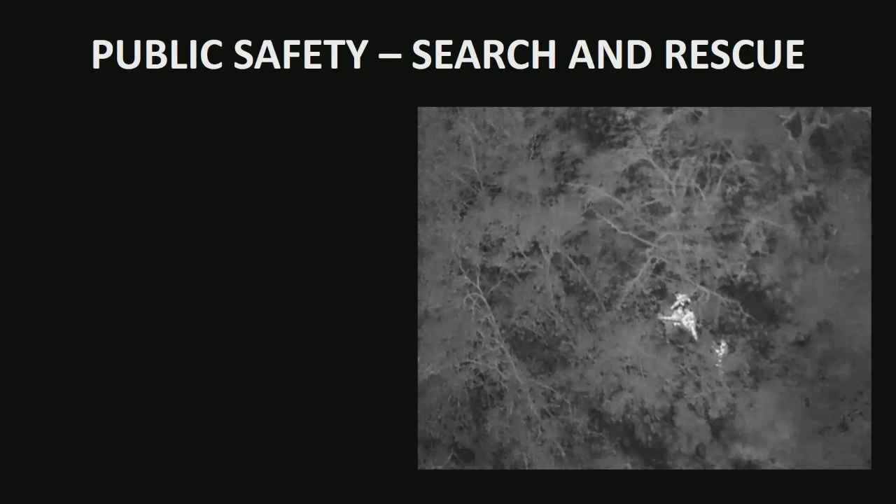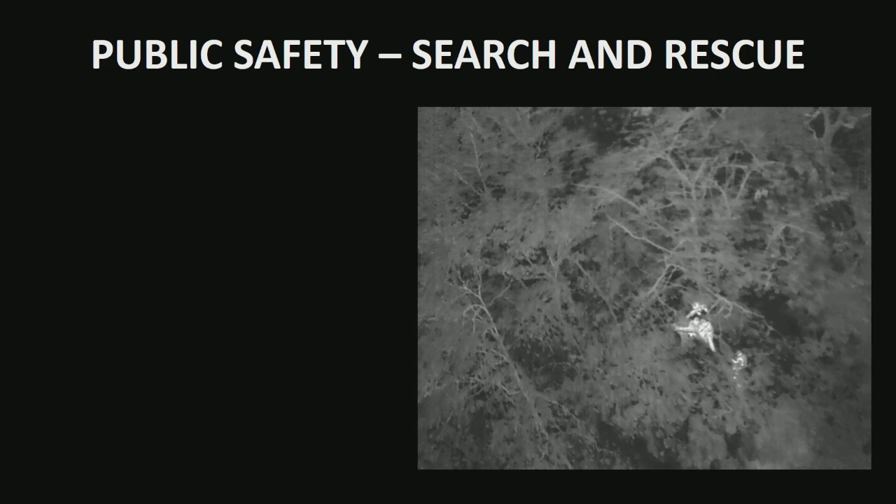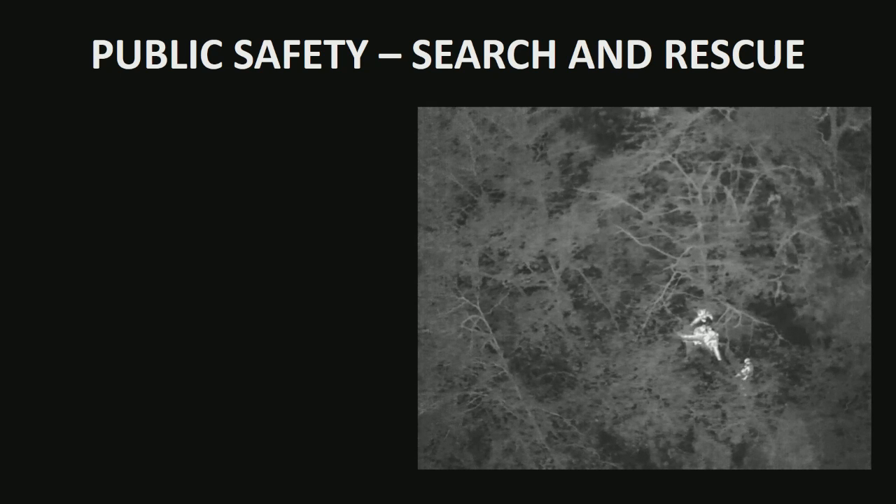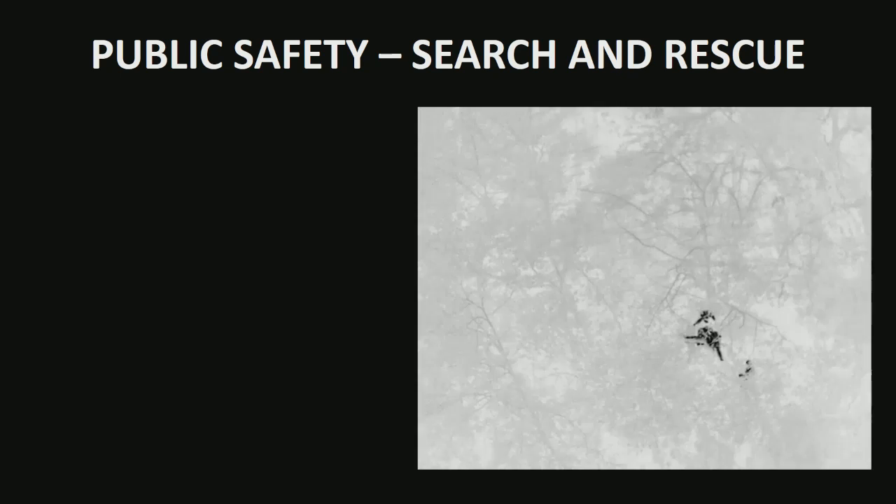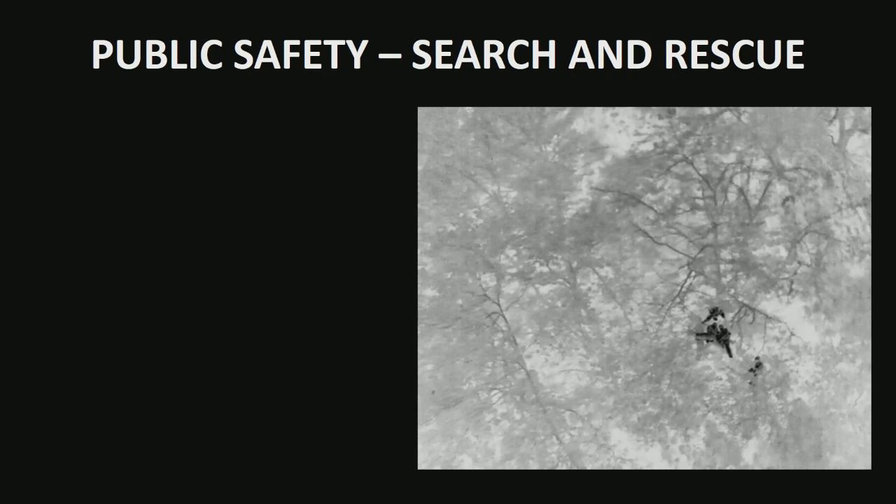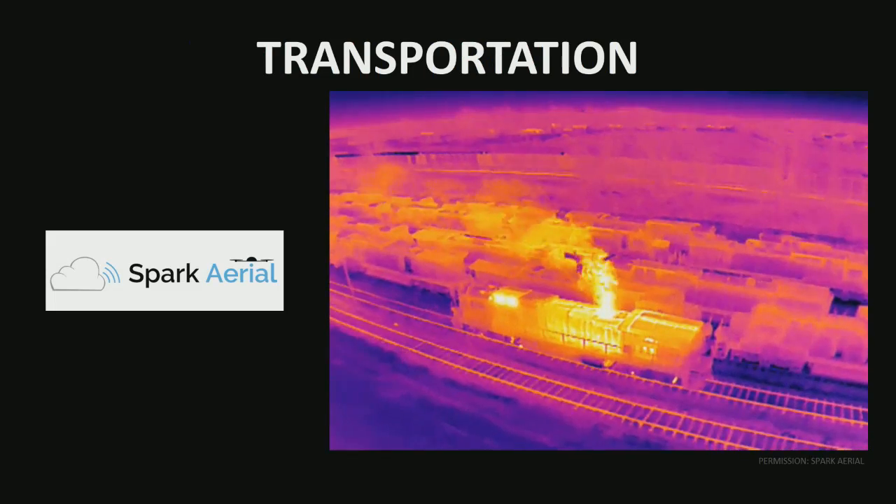And it's a part of this push to take the concept of drones from a toy into a tool and show good applications like this, so that regulations and things of that nature can be pushed favorably towards those that are piloting them. So next we'll look at transportation.